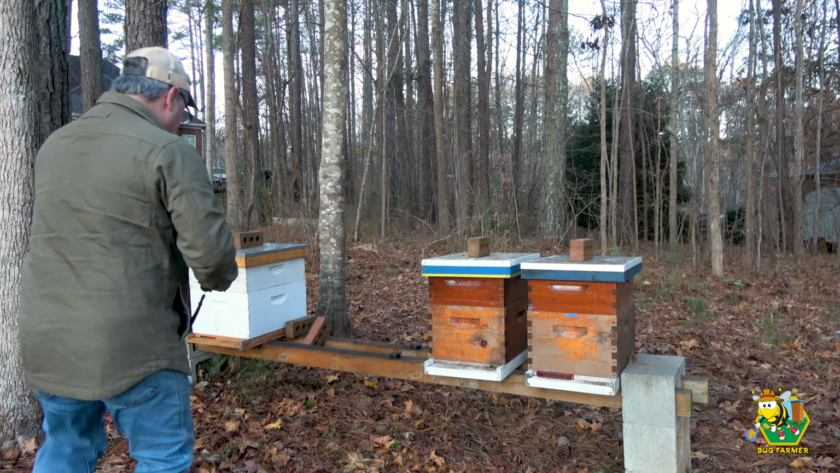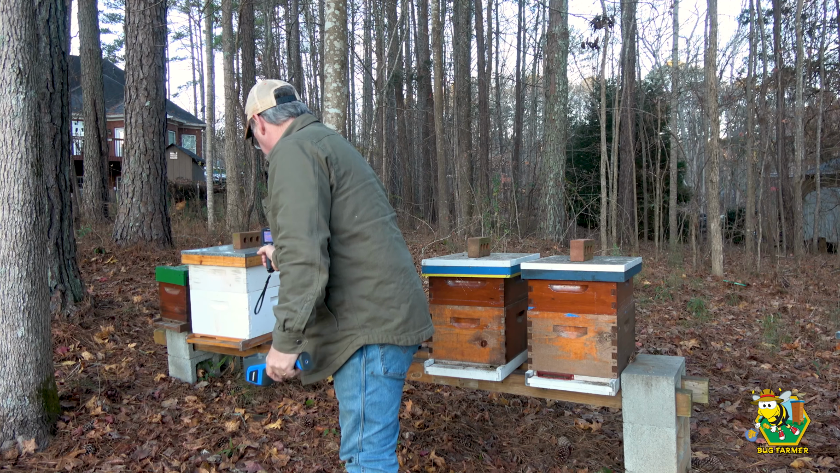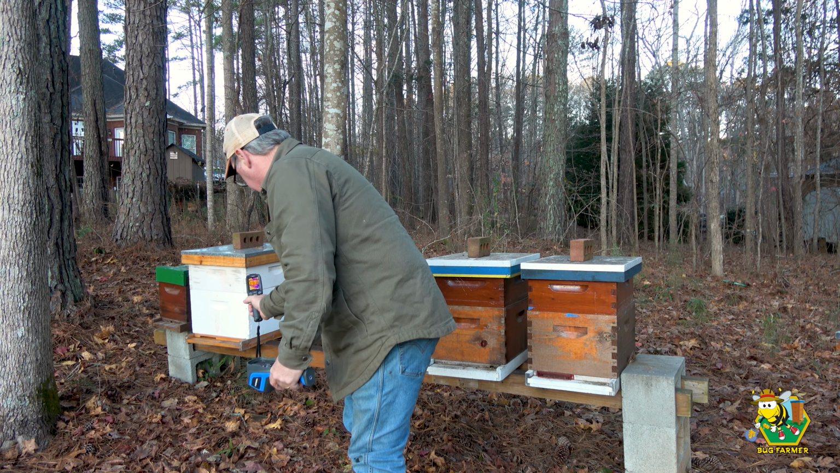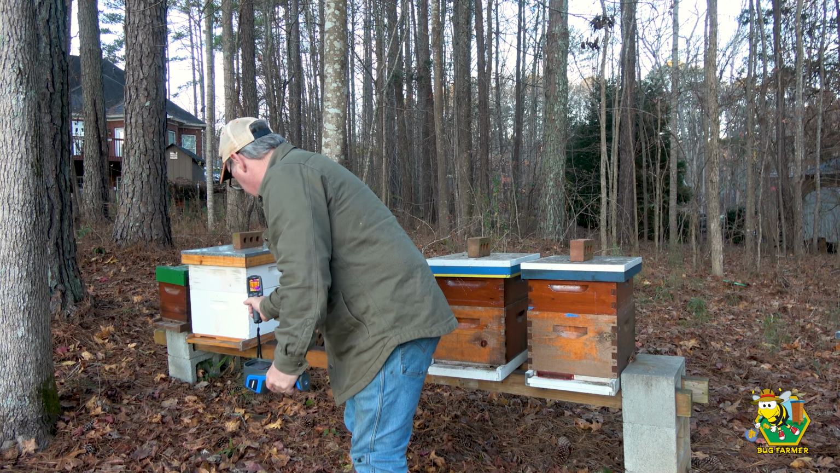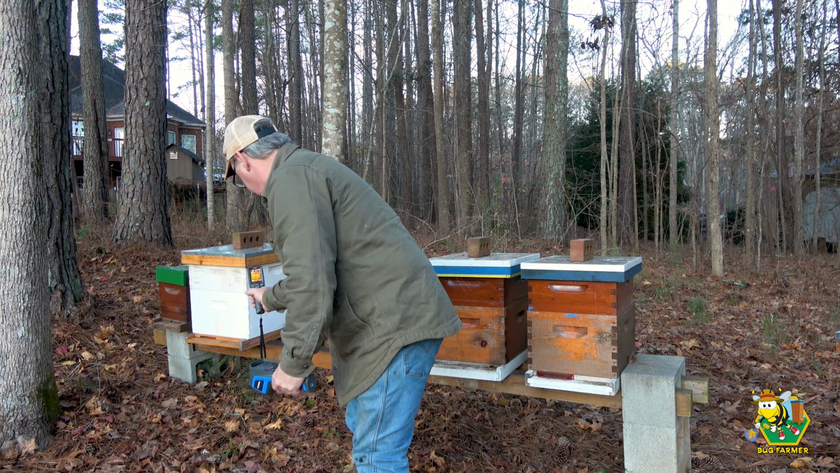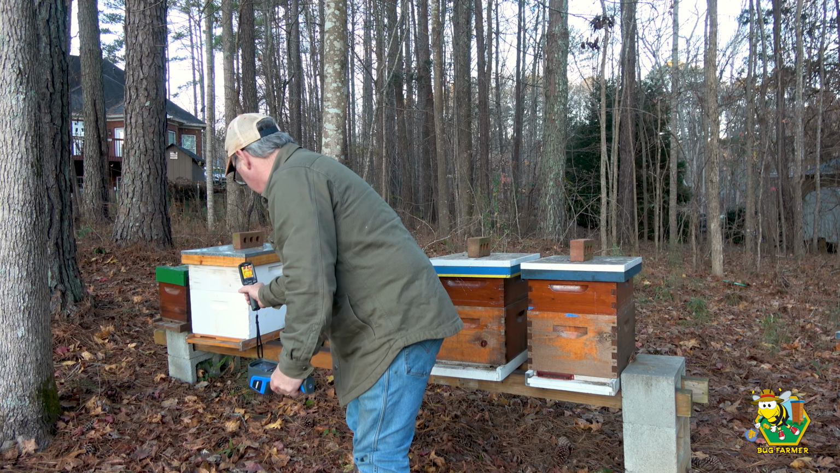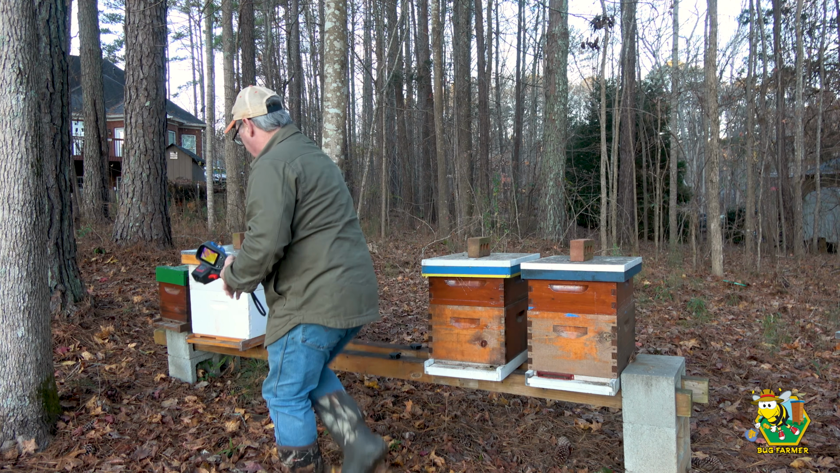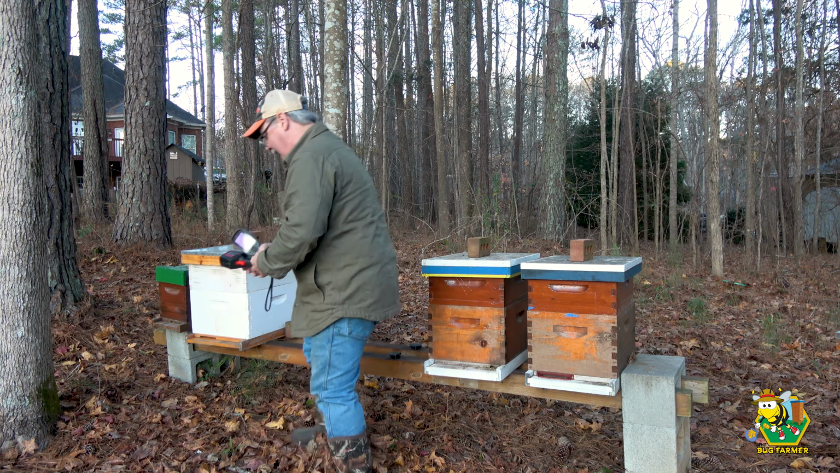Let's see what these girls are doing. This is a pretty robust hive right here. You're not going to be able to see this, but you'll be able to see me. I'll stand on this side. These girls are alive. I'm seeing a temperature on the outside of the box of 20.5, 30. Up near the top of the box is where the temperature's nice and warm here. Oh, that's 75, 72. So this is 72 degrees right here. Let me feel it. Oh, I can actually feel it on the outside of the box. Yeah, that's a big colony in there.